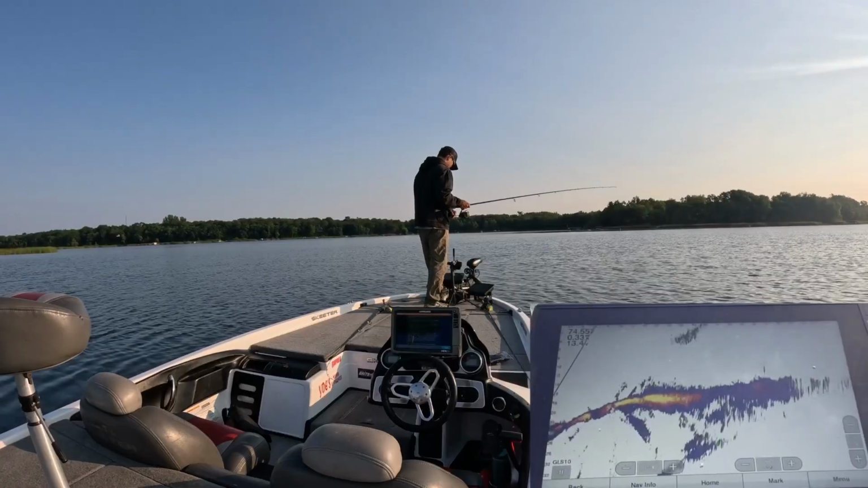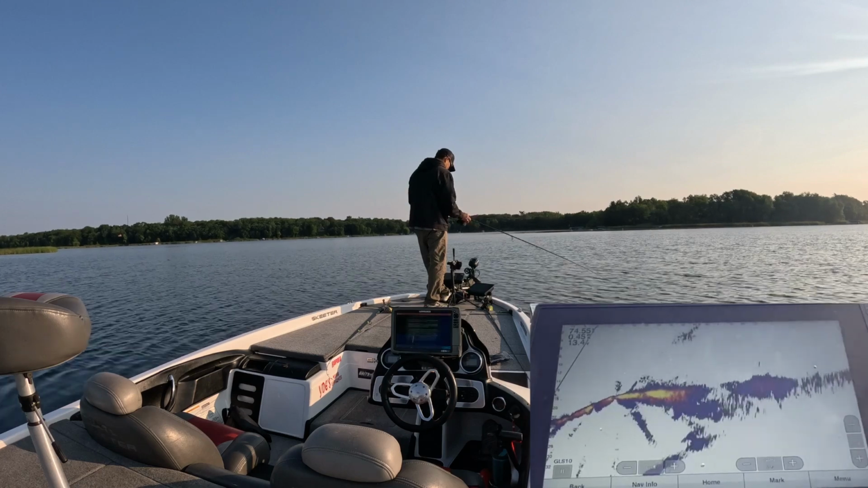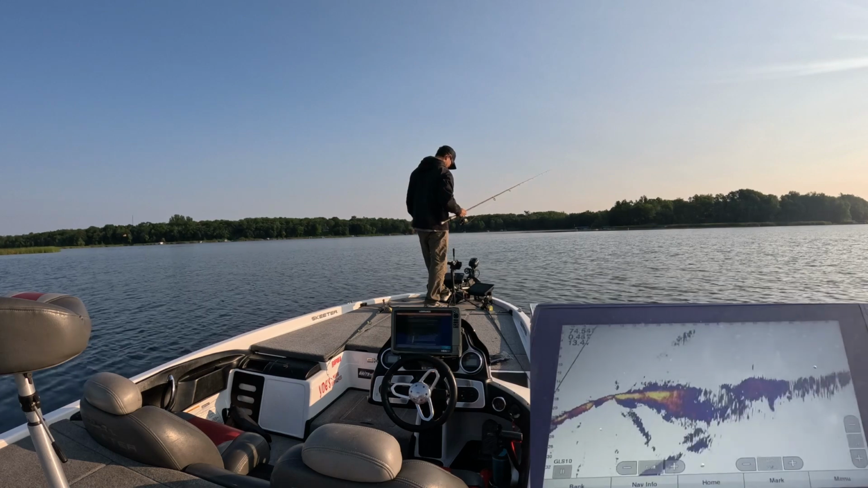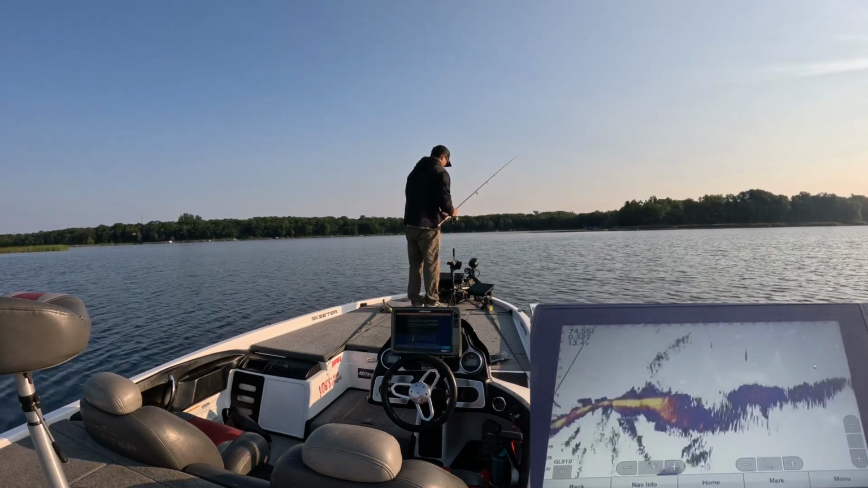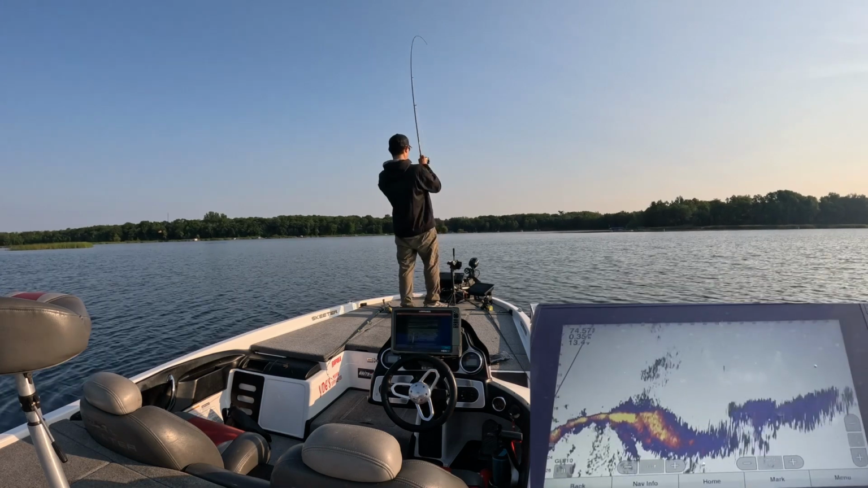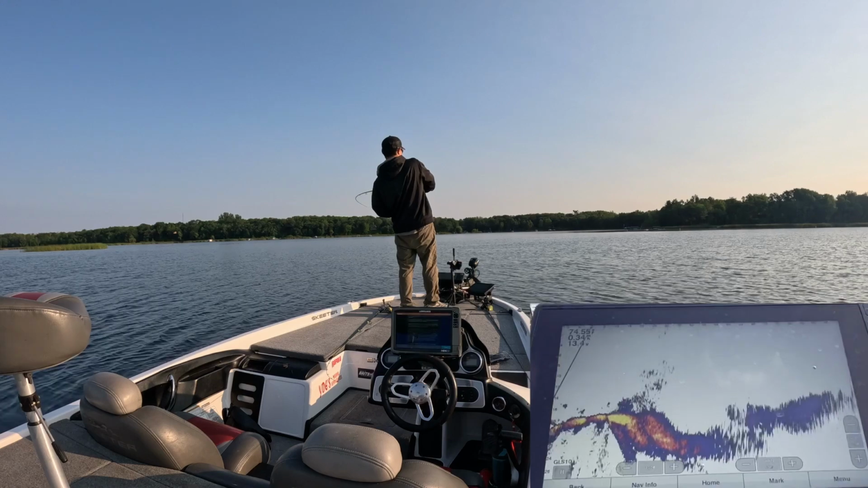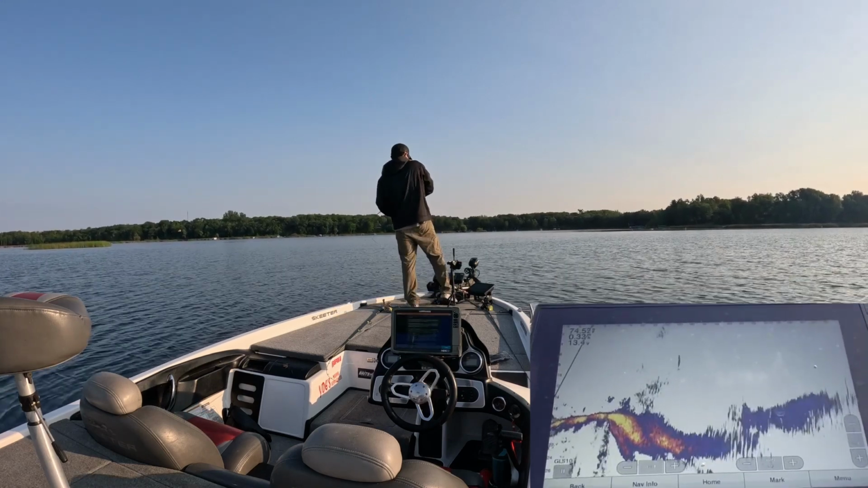Okay, there's one. There's a couple living up here. 65 feet out. Drop this worm down on him. Oh, he sees it. He's coming for it. I think he's got it. Yep. On the worm.